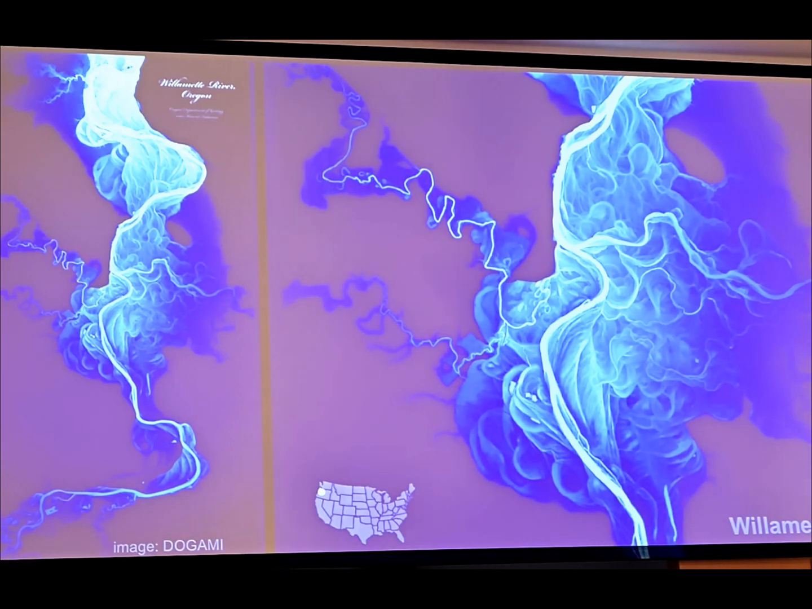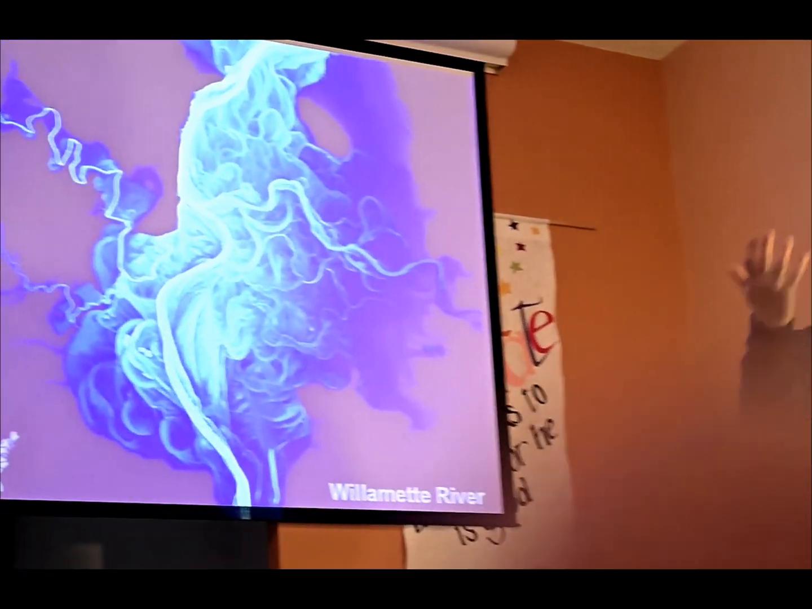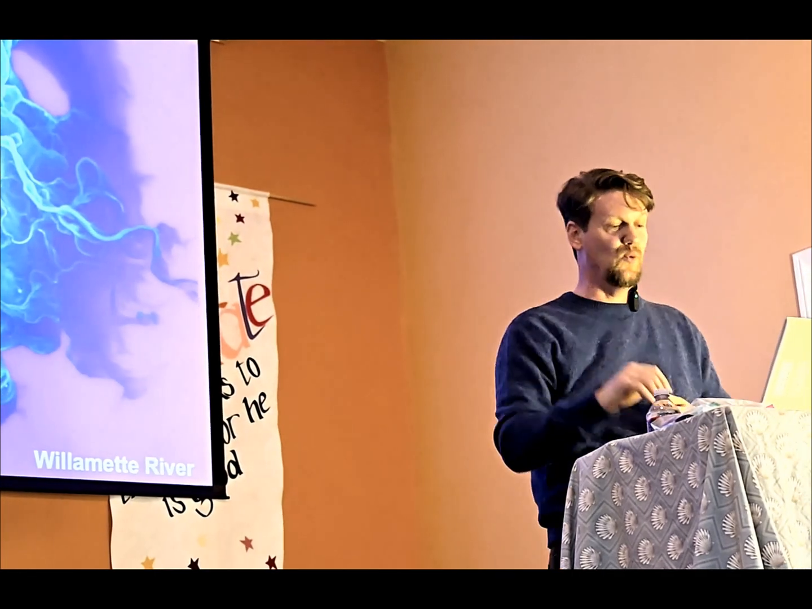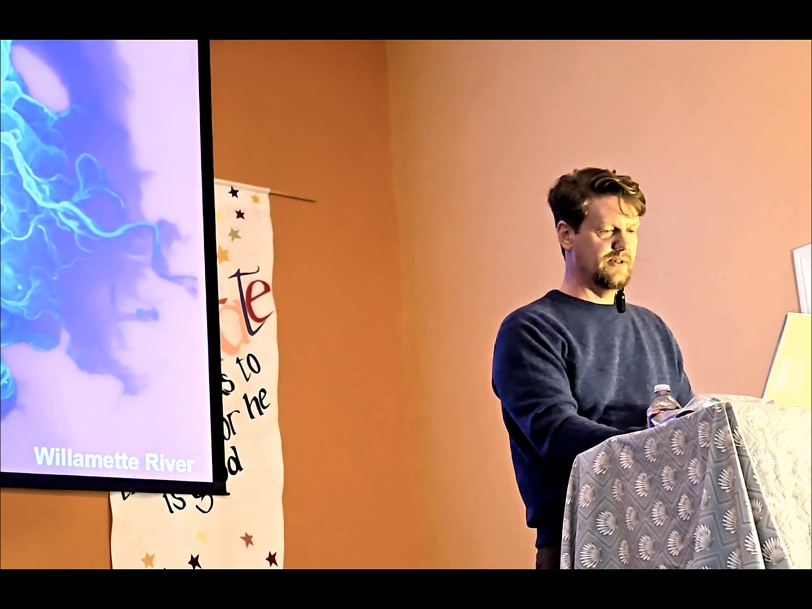The nice thing about this, it actually does tell a geologic story. In the Willamette Valley, there's a lot of Missoula flood sediments. So that's what this river is basically winding through. And we'll come back to that story a little bit later on.